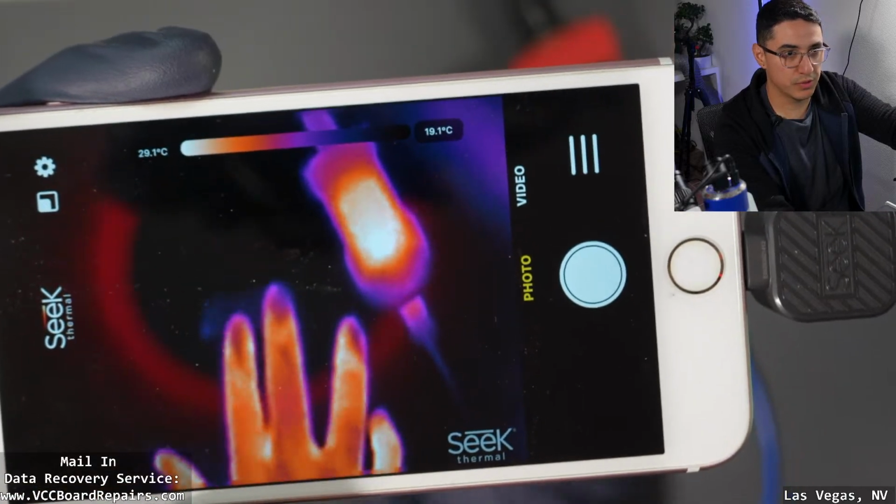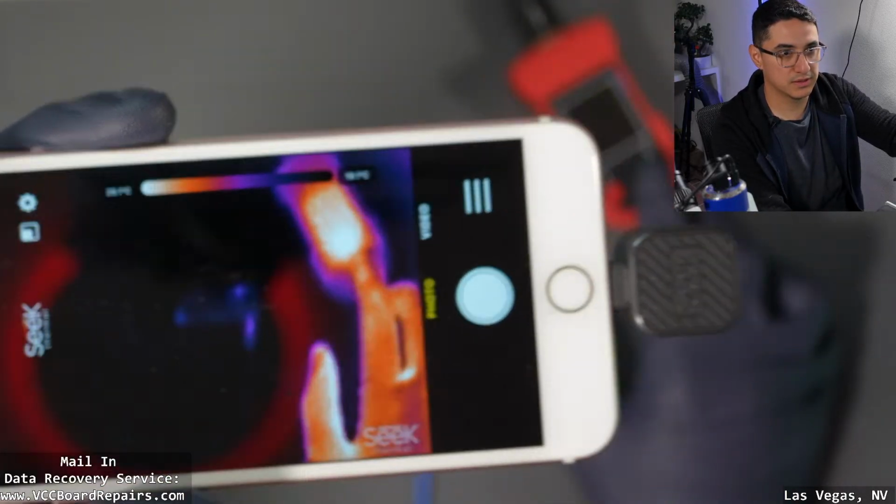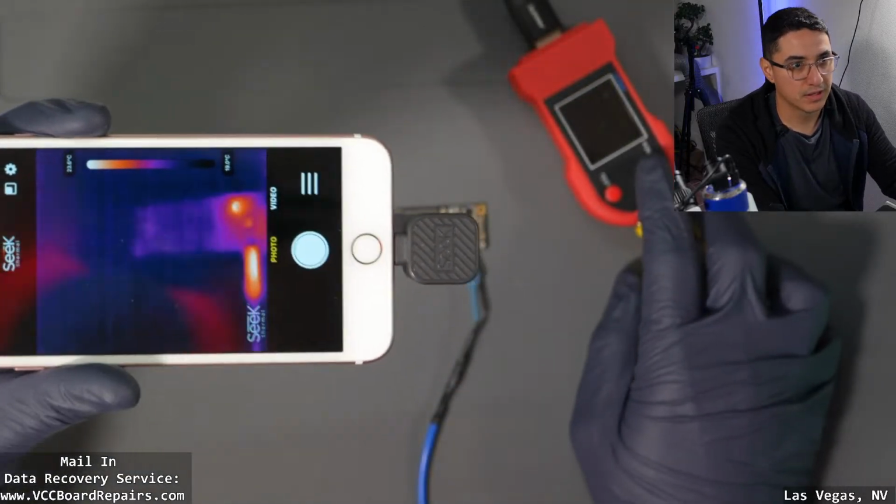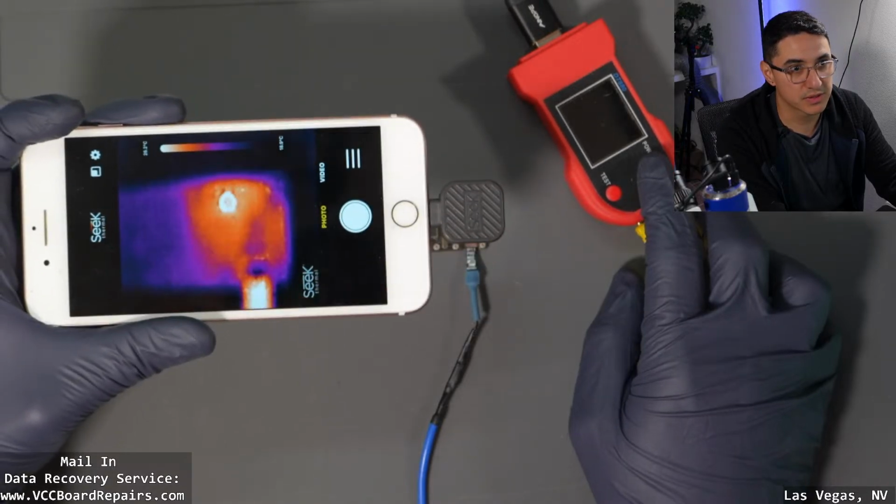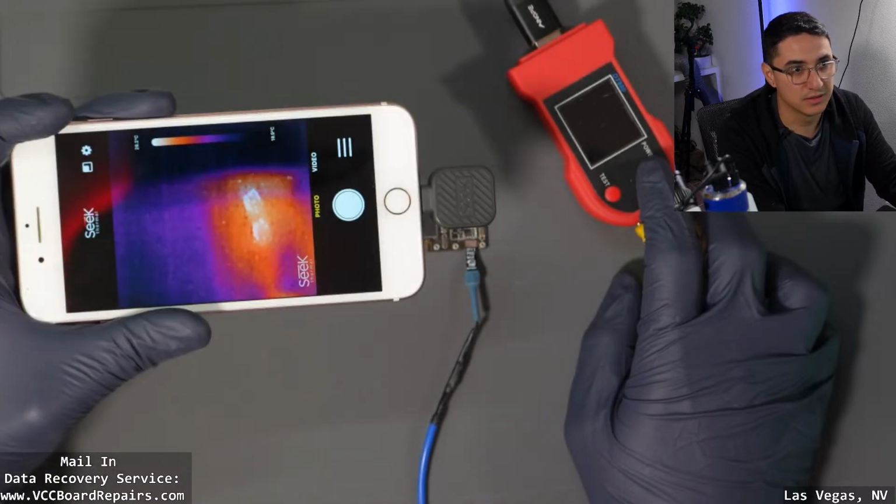All right, this is the important part. Here's the board. I'll turn on the power supply. And you can see the little hotspot. But as I get closer, it kind of gets blurry. But take a look at the frame rate. See how fast that moves? That's pretty nice. But you really can't tell where the short is.